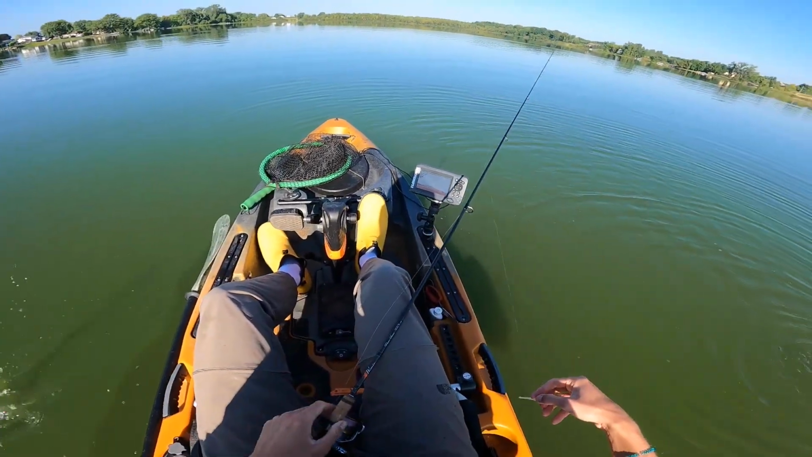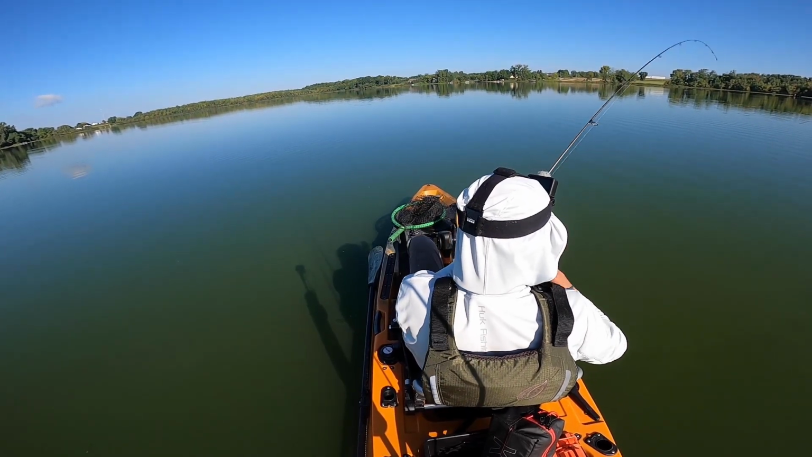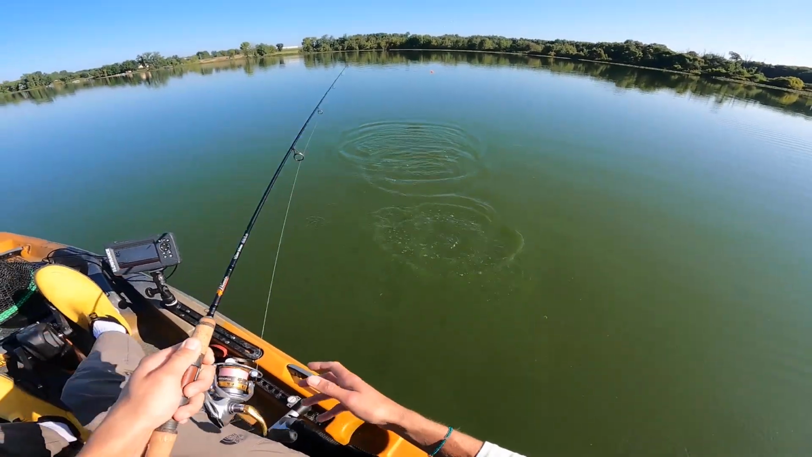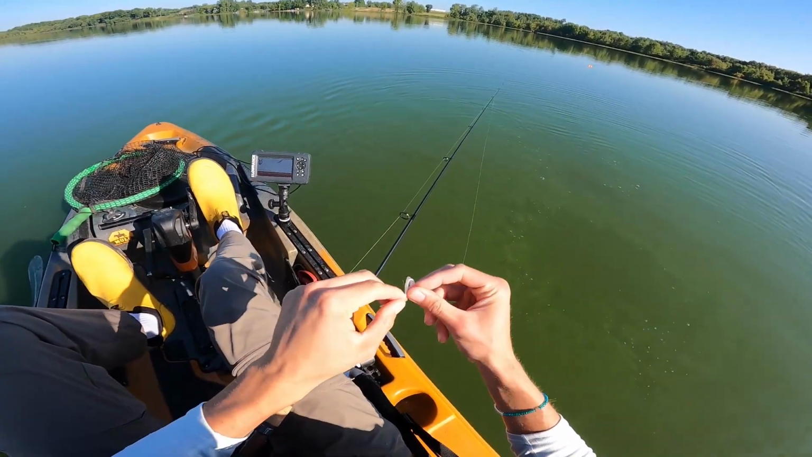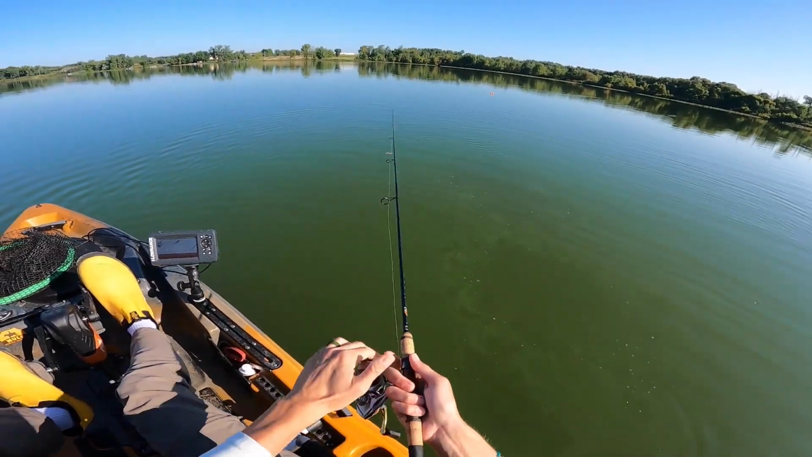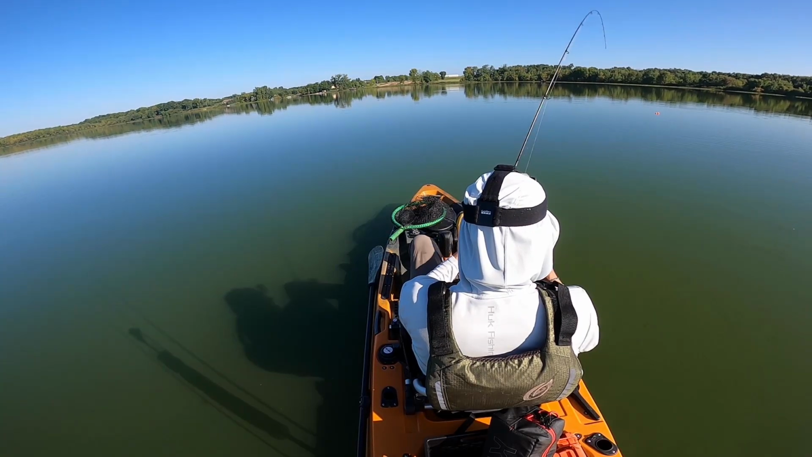Nothing much. He was sitting in close to 12 foot of water, actually. Oh, there he got him. He was just kind of nipping at it a few times. And down, he was about the same size as the rest of them. Just barely had a hook in him, and unfortunately he got off. I just can't seem to find those 10 plus inchers. I don't know, maybe this lake is just overpopulated with kind of mid-range crappie, but I cannot seem to find those larger fish today. There, I got him.